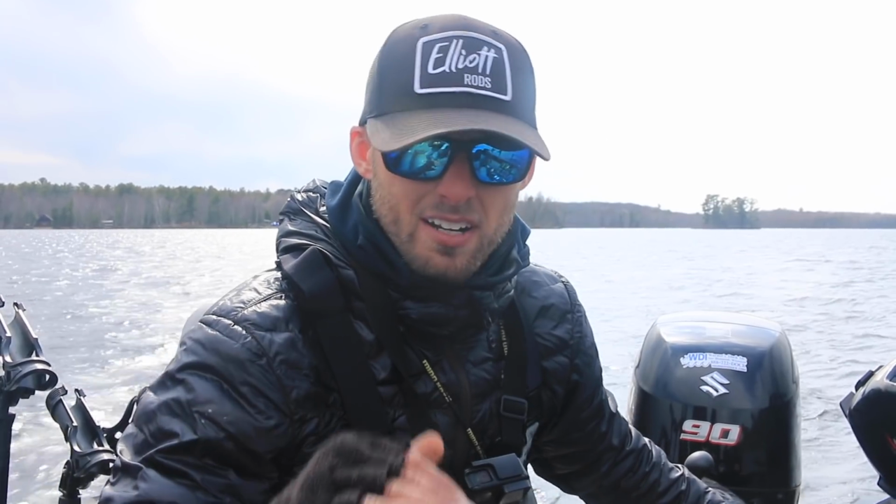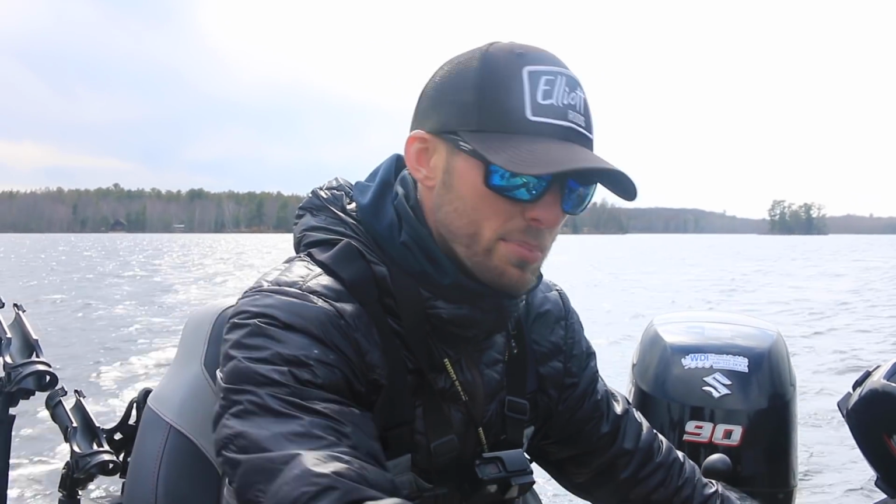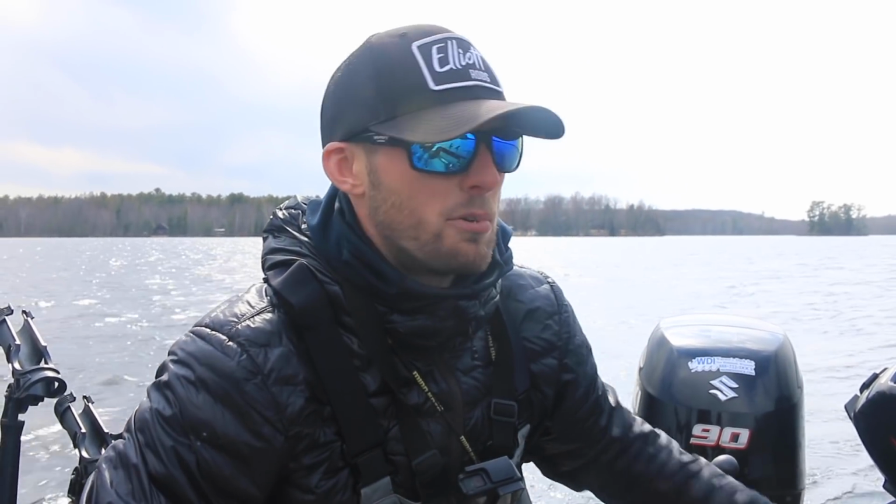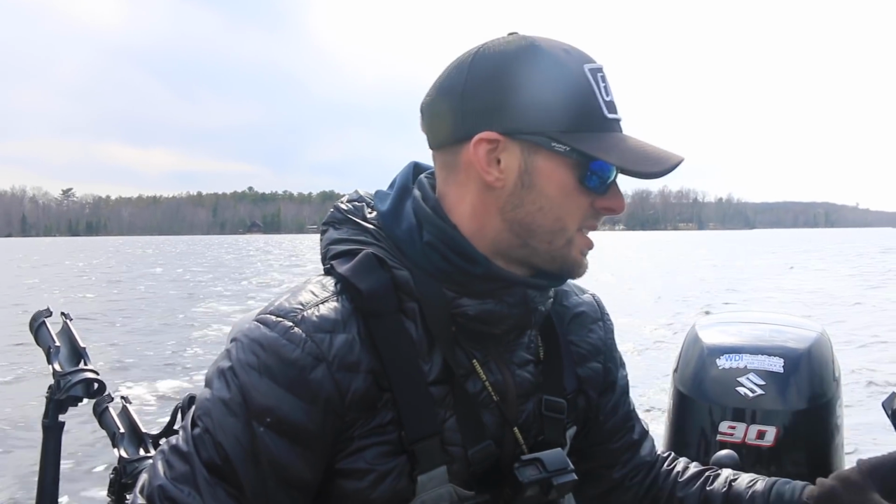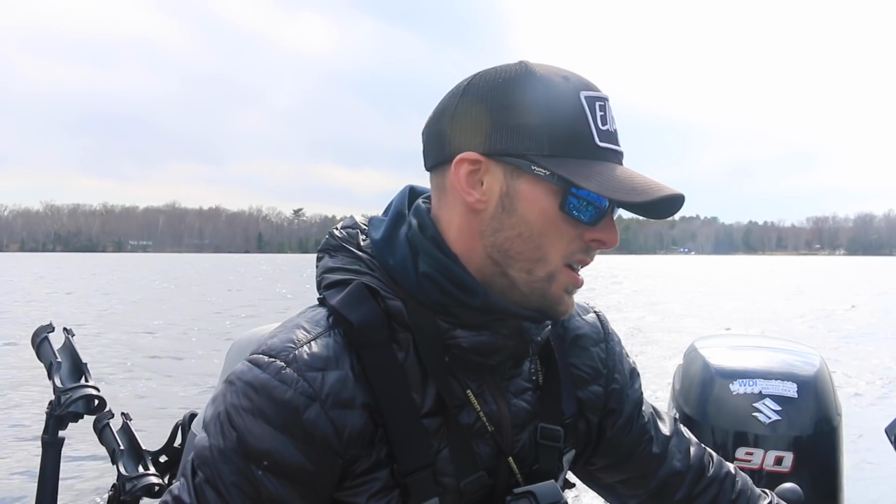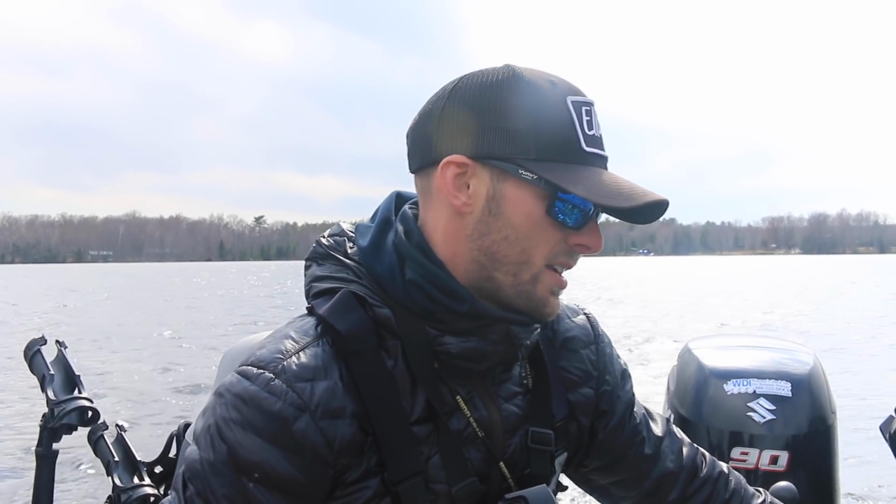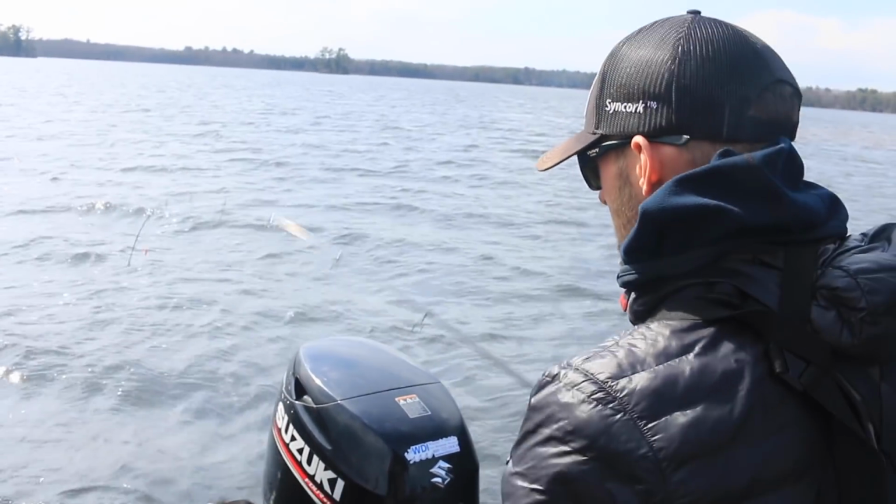If you're running a lot of sonar over this, it's just going to look like almost no fish there, just a little blip on the bottom. But running that side imaging gives you a better idea of how wide that pod of fish is. We've seen a few of those, and I've waypointed them or made a mental note of where they are. Next we're going to get around them, spot lock, and start casting to them. So we're going to spot lock up here and hopefully get bit.